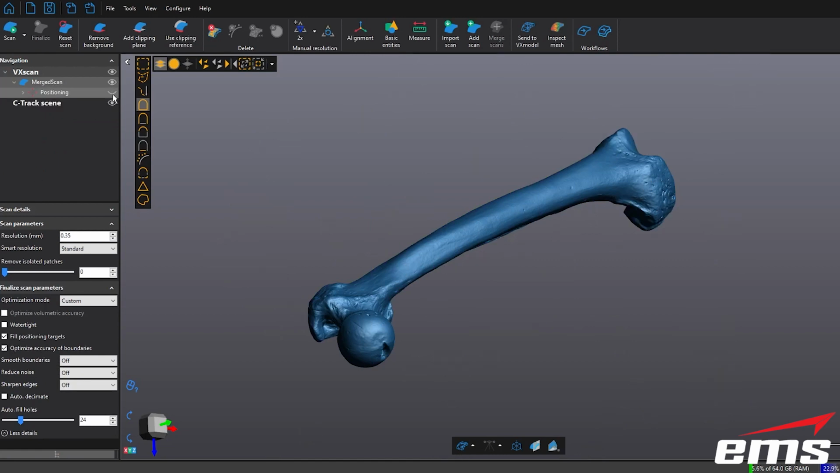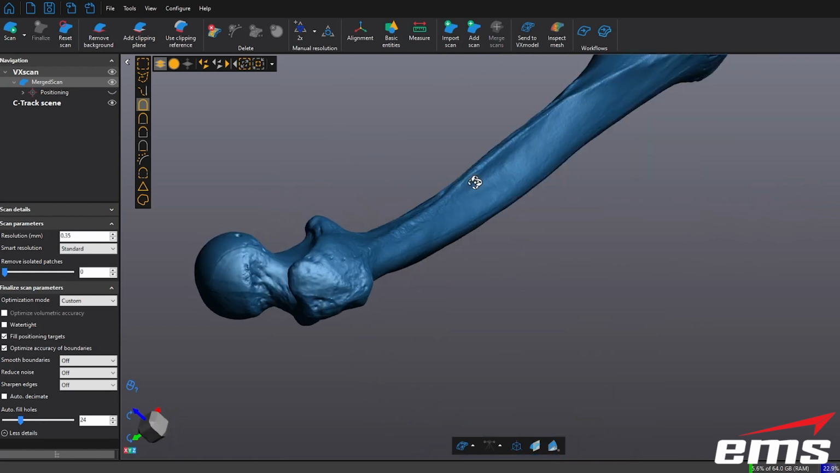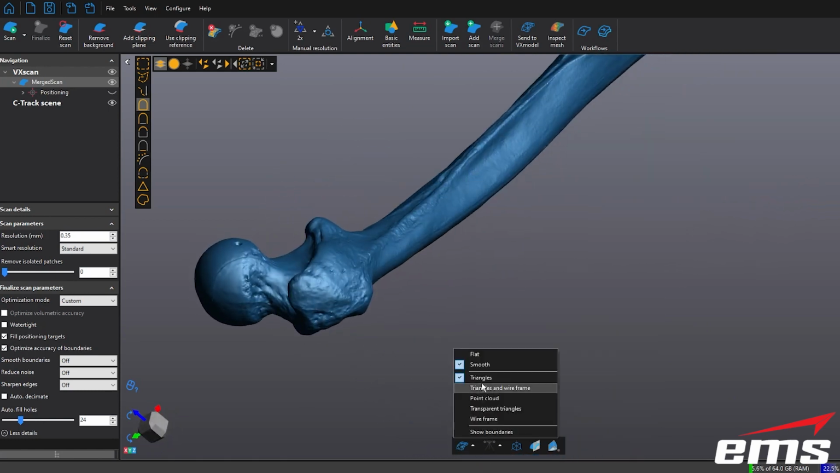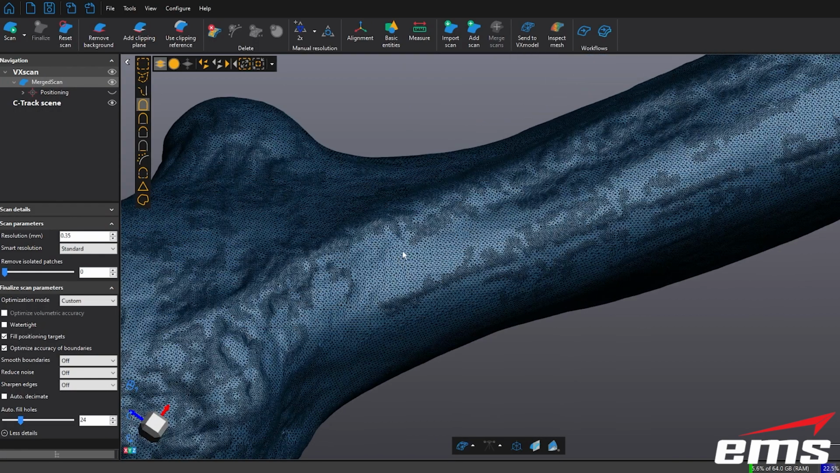Okay, so that's it. You can see how fast it was, and you can see our results. So really nice looking data. Let me turn on the mesh so you can see it. Okay, and it might be hard to see here, but yeah, actually you can see it.